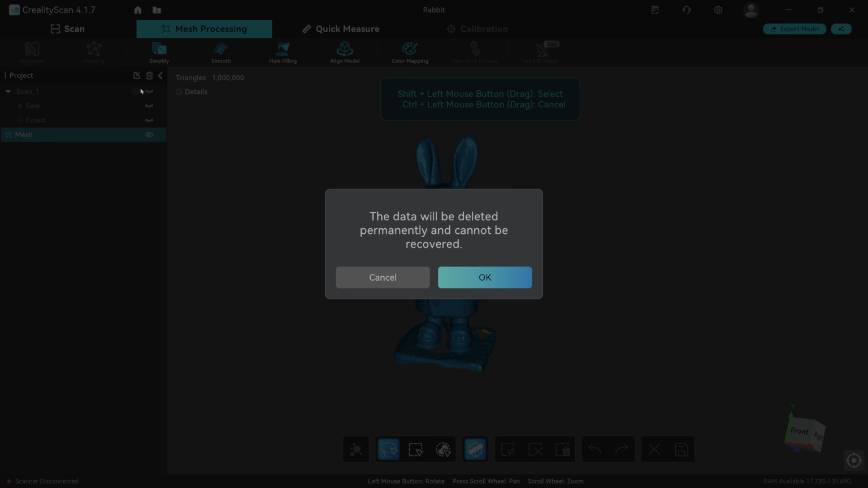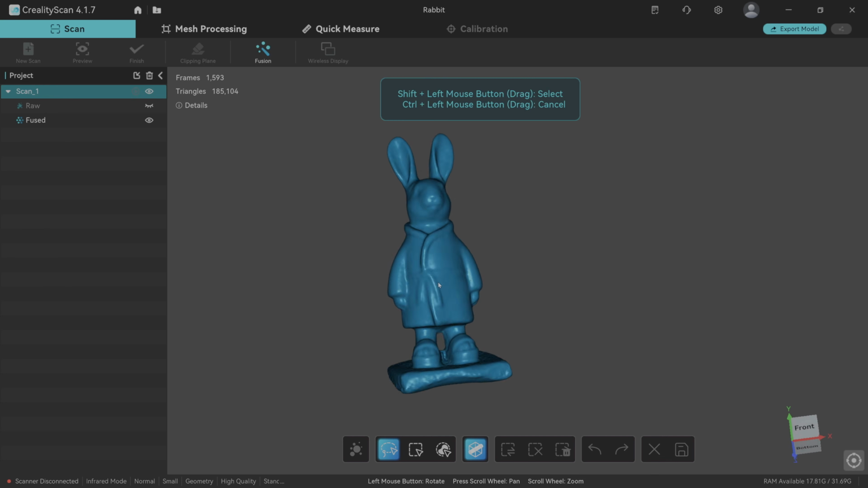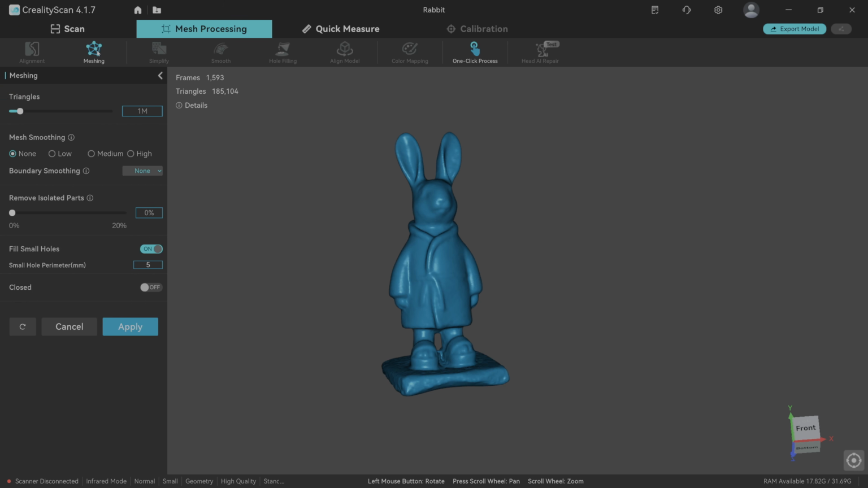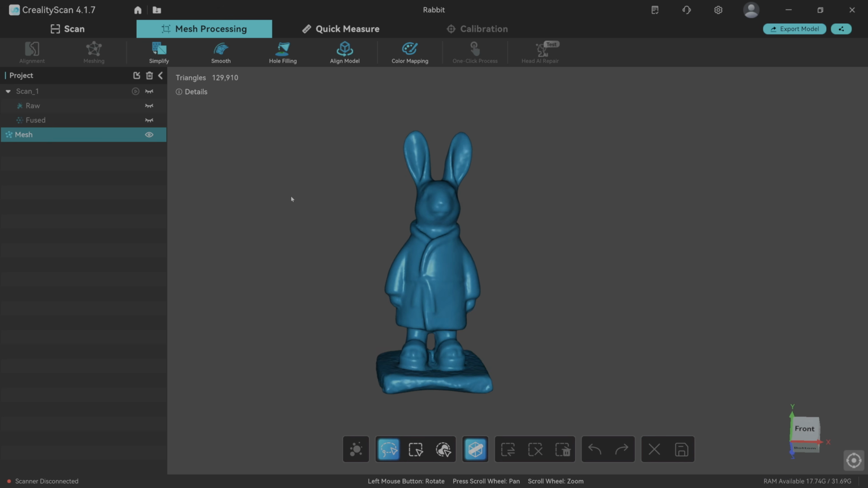So let's delete that mesh. Let's go back to the scan at 0.5. There it is again without any detail in his coat. Mesh processing. Go over to the mesh. Again, I'm leaving it all as what it's set. I'm going to leave this at 1 million triangles. Remember, it's 1 million maximum. I mean, look at the triangle count here now. 195,000. Smoothing's none, boundaries off, isolated parts, and the rest of it is what the other one was at. Apply that. So that's meshed that now then.